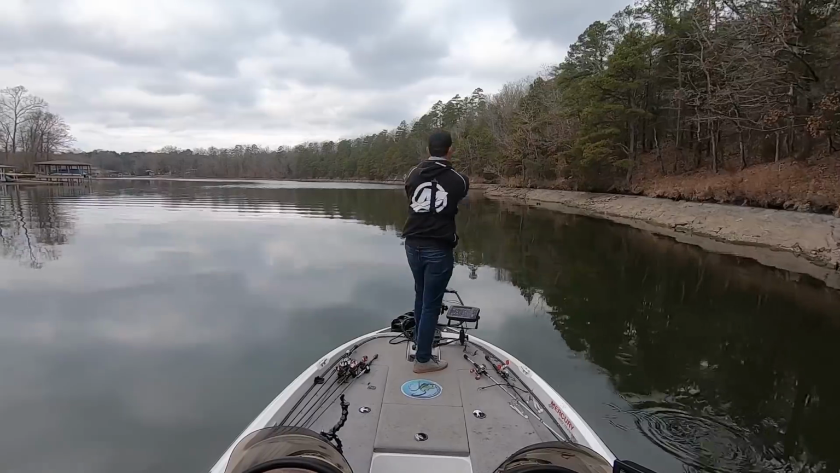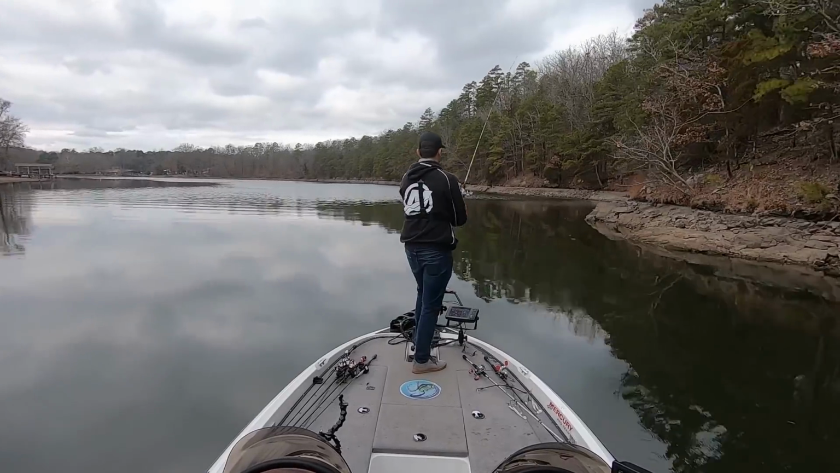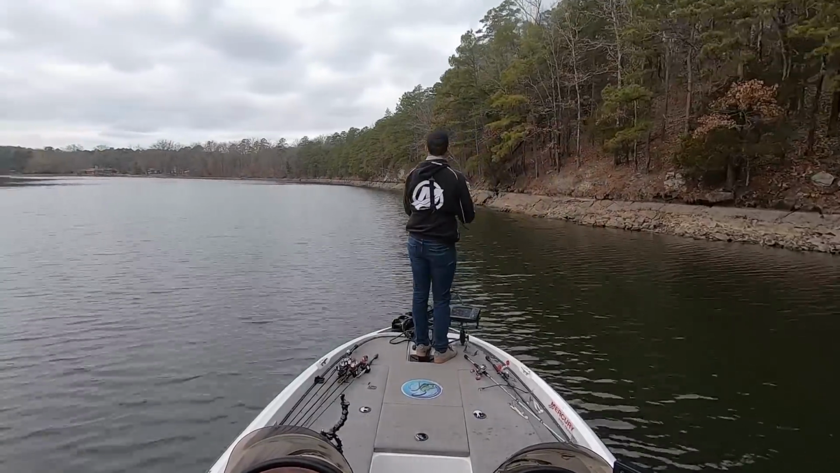And as soon as I got back up in there, I noticed the conditions had changed a lot. First thing is that there was no current back in this creek, like none. And the day before, there was a lot of current pulling through this area. And I fished down a long stretch of bank and did not get a single bite.